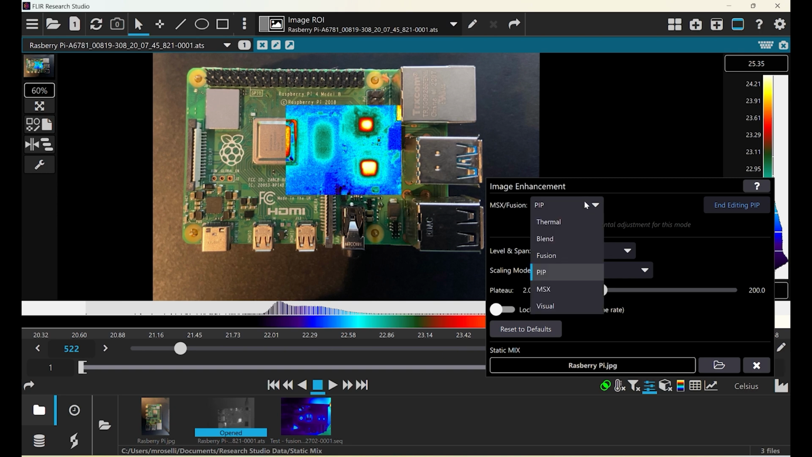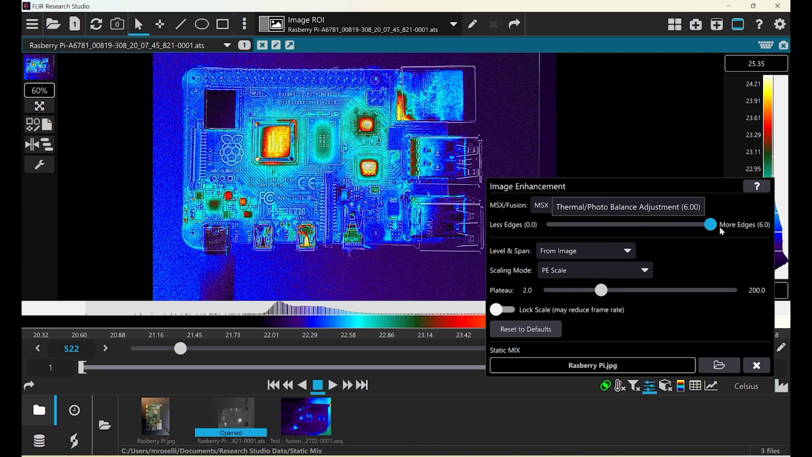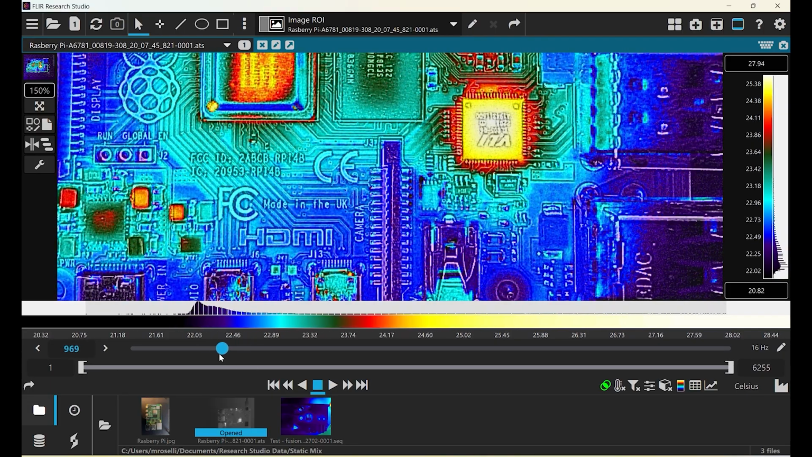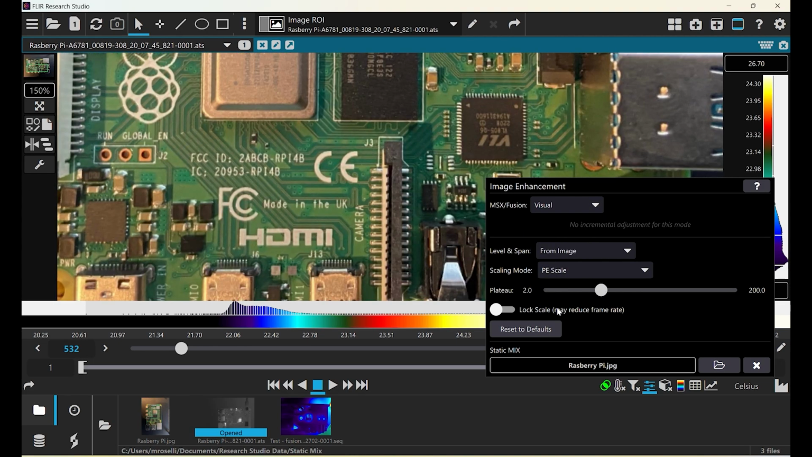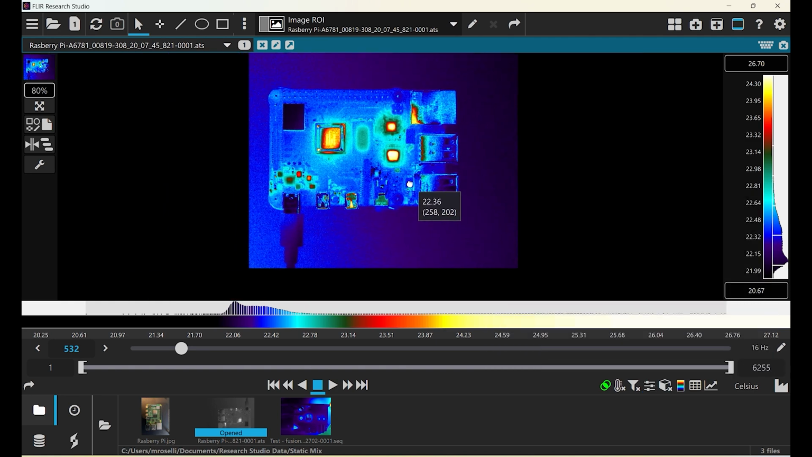We will now select MSX, which is image enhancement of sharp edges from the visible image. You can decide on how much of the edges you want to bleed through. This option is very useful for showing you where components are on the board, along with other writing. You can also select full visual option and still maintain the thermal data as you put your cursor across the image.